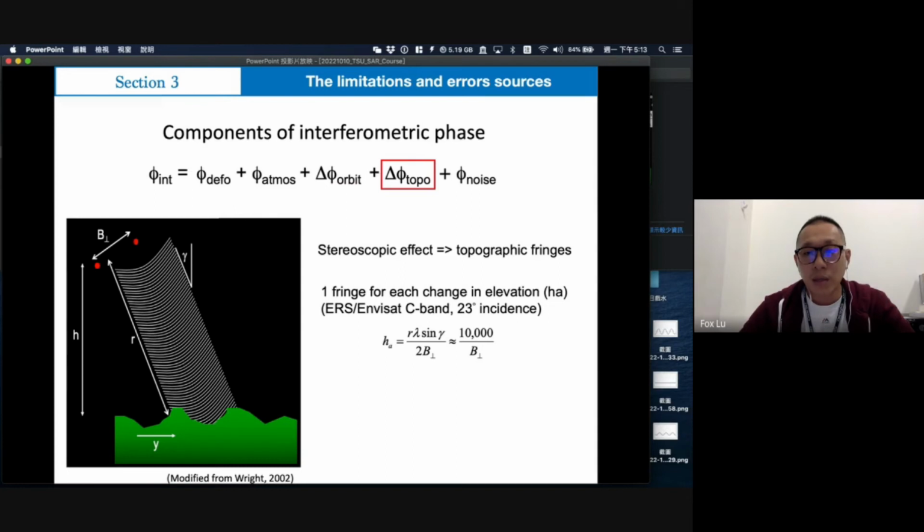And the next component is topography. You need to think about topography as three-dimensional information, so it contributes to the topography phase, or here we say topography fringes.